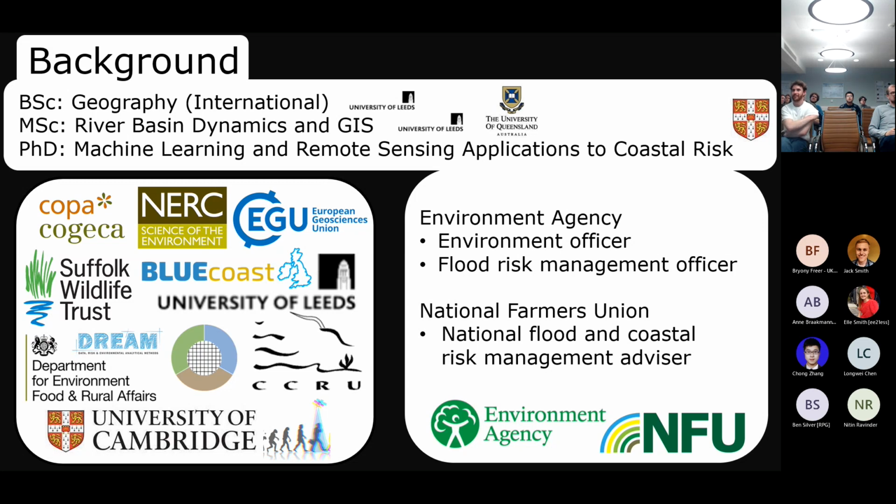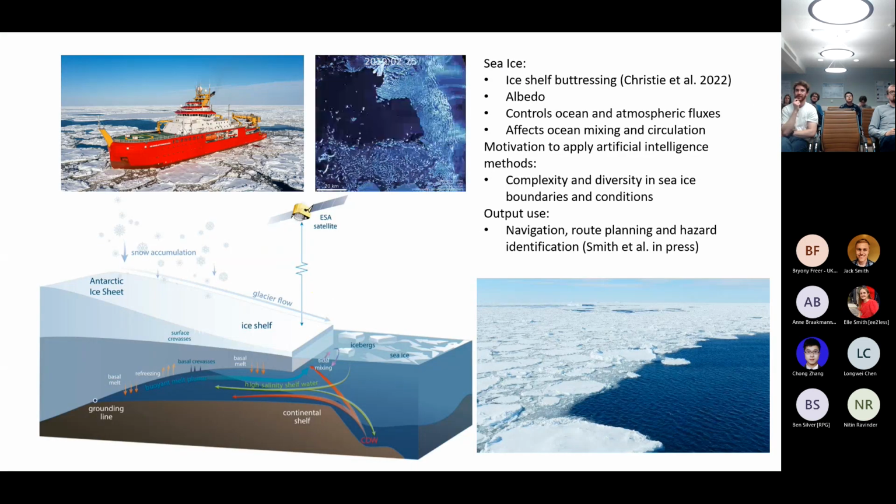But yeah, I did my master's part-time while at the NFU, and then moved on to my PhD, and now I'm at the British Antarctic Survey, where I'm working on applying very similar techniques that I developed in my PhD, but to the application of determining sea ice extent. And so why are we interested in it?